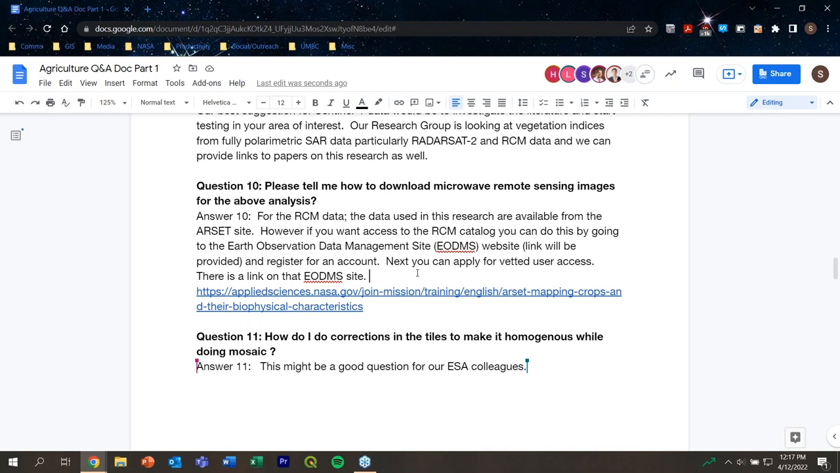Like I said in the presentation, a lot of the data collected for RCM is collected over Canada because they are operational satellites. They are meant for the operations of the Government of Canada. But there are other areas of the world where data is collected, so you may find that there is data over your particular area of interest. So that's the way you can get access to RCM.